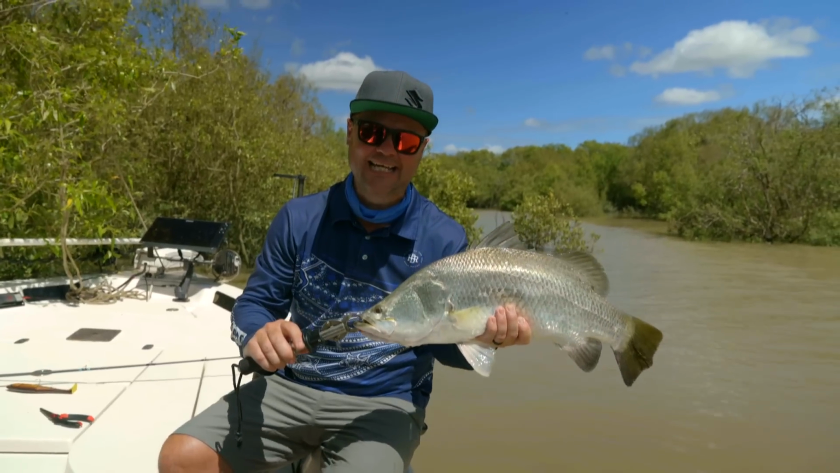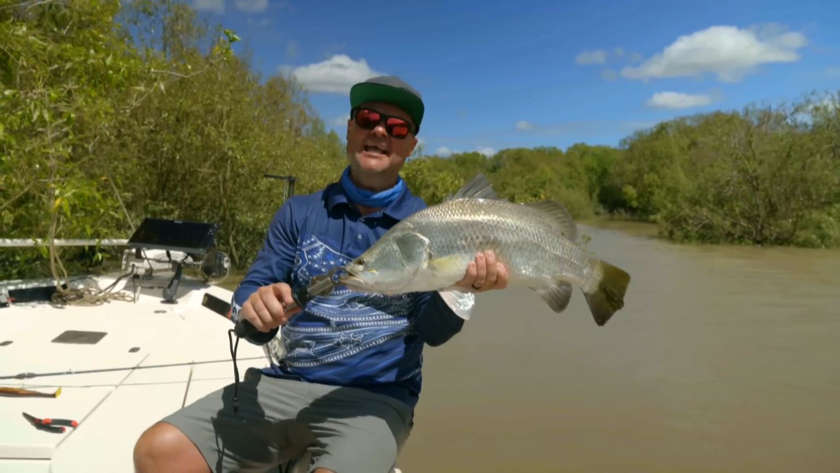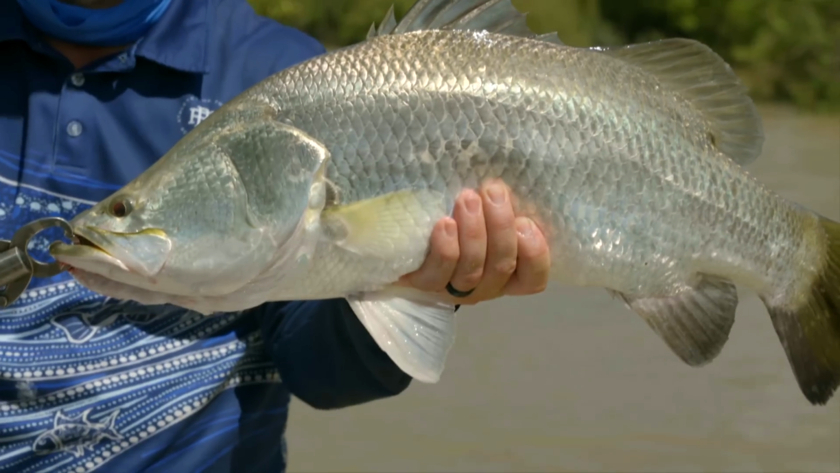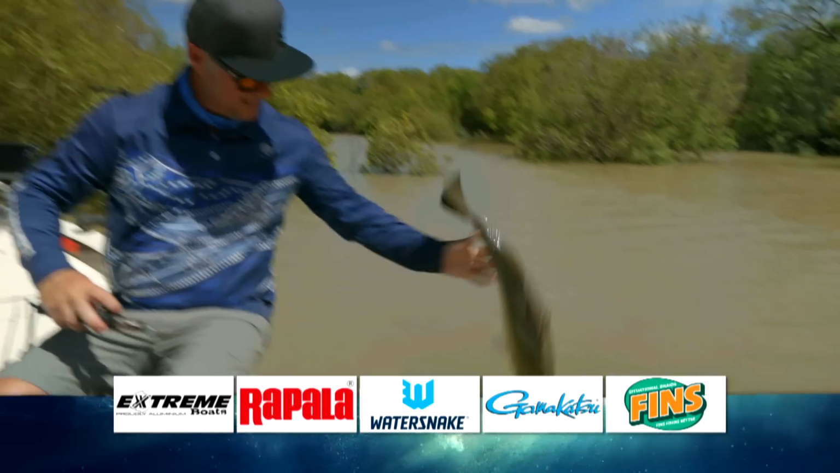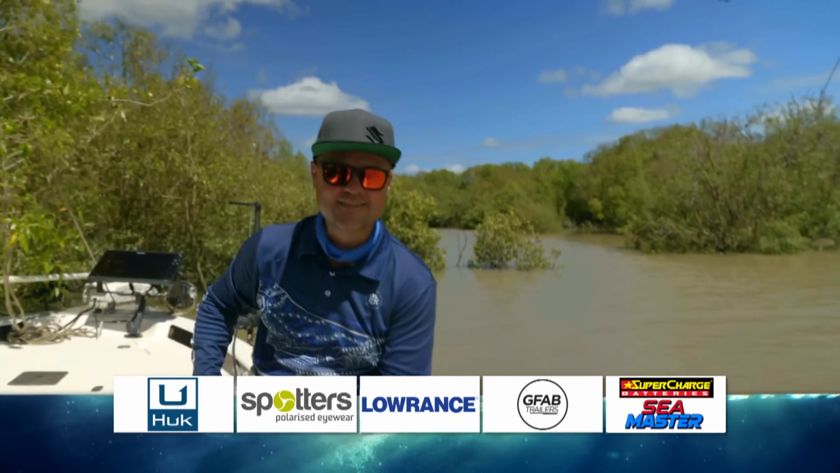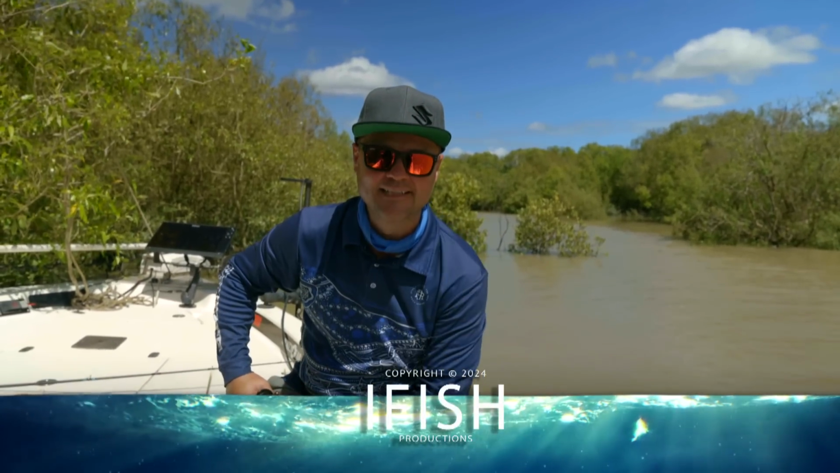Well, the East Alligator River, Northern Territory, it is turning on today. Special thanks to my amazing friend, Jez Johnson. He knows where the barramundi are and he knows how to find them. For now, this fish is going back. Seriously, if you haven't done the NT, if you haven't done barramundi, make it happen.